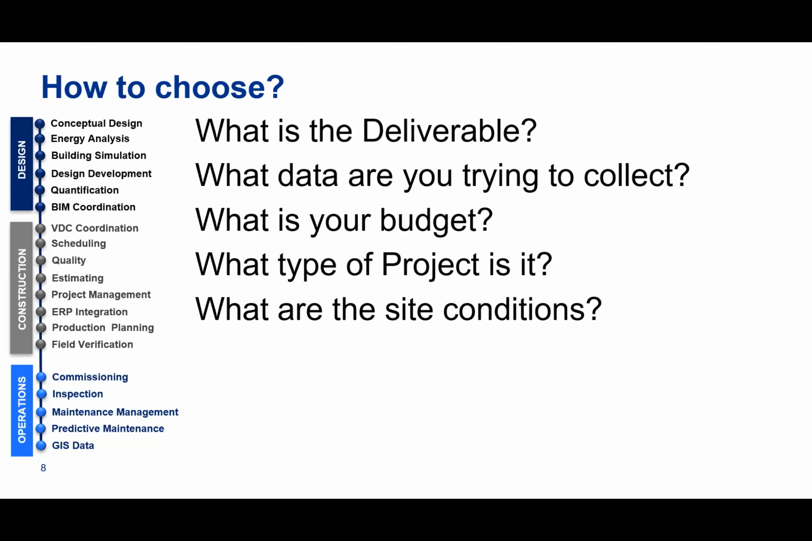What type of project? Of course, if you're doing an outdoor scan, you definitely don't want to use a 360 camera, and I'll show you why in a second. There are just two different types of technologies. And then I always ask about the site conditions, because safety is always number one. Especially if you're doing a scan where there's a lot of moving equipment, forklifts, people moving around, bulldozers, you want to make sure that you can keep yourself safe from those conditions.